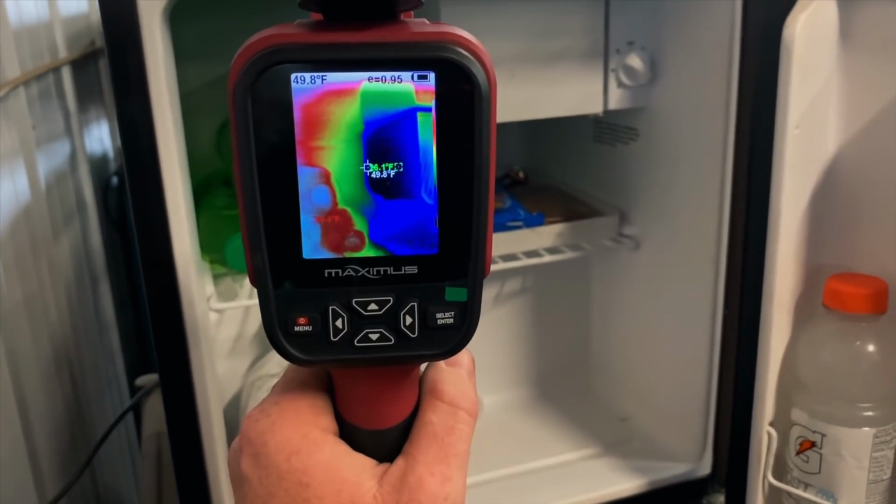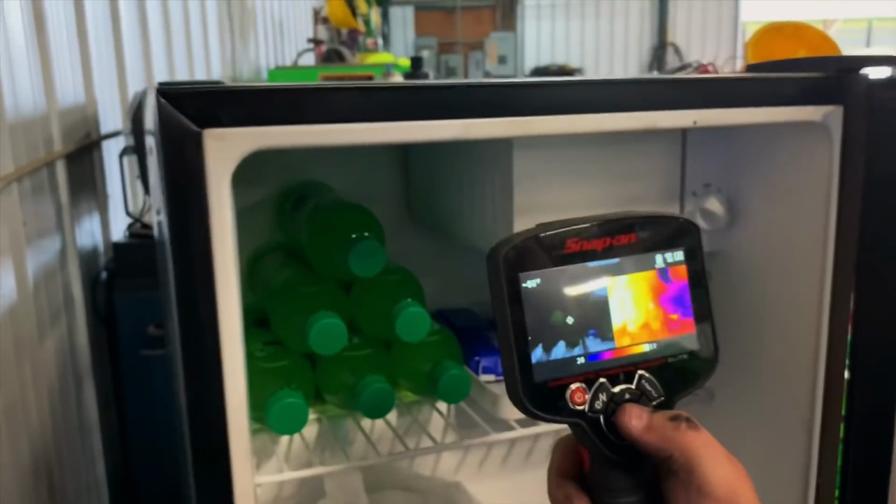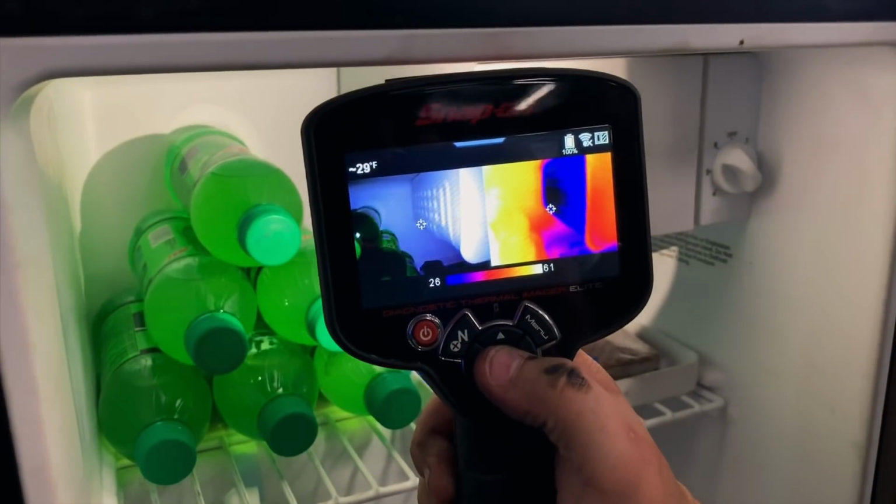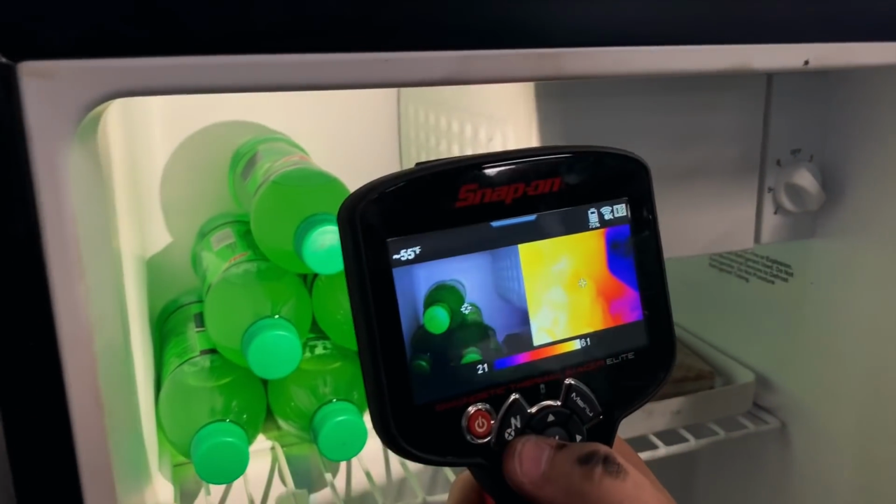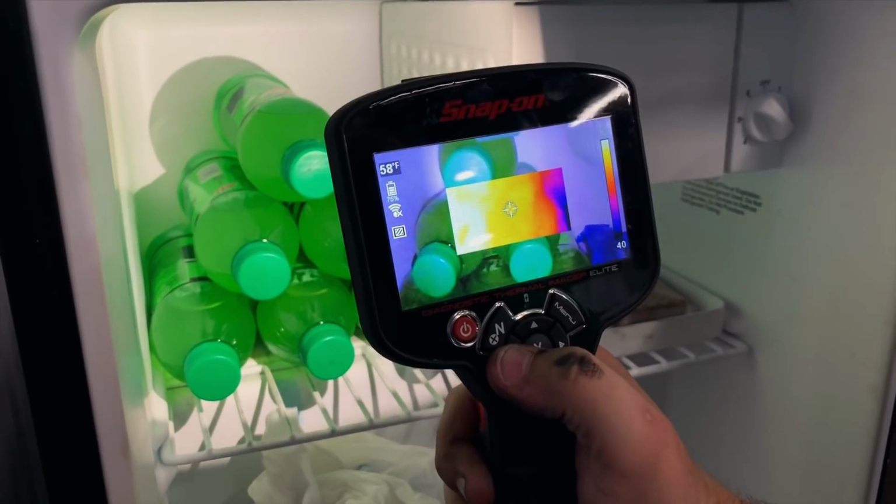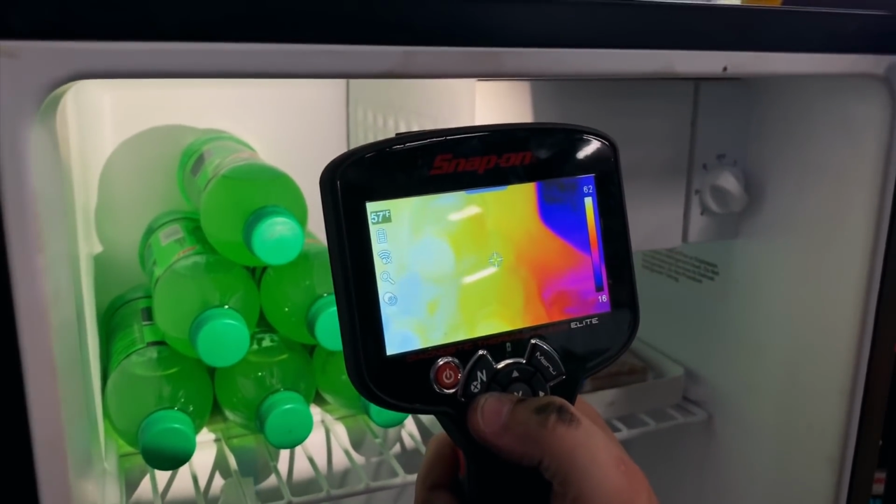You can kind of tell a little bit, but watch with the Snap-on with the light on. It's almost worse in reality until you do that number right there. Then you can tell exactly what you're doing. But again, you're looking at a split screen versus an overlay. Well, I was playing with this just a second ago. Let's see if we can do that. Yeah, see, that sucks too.